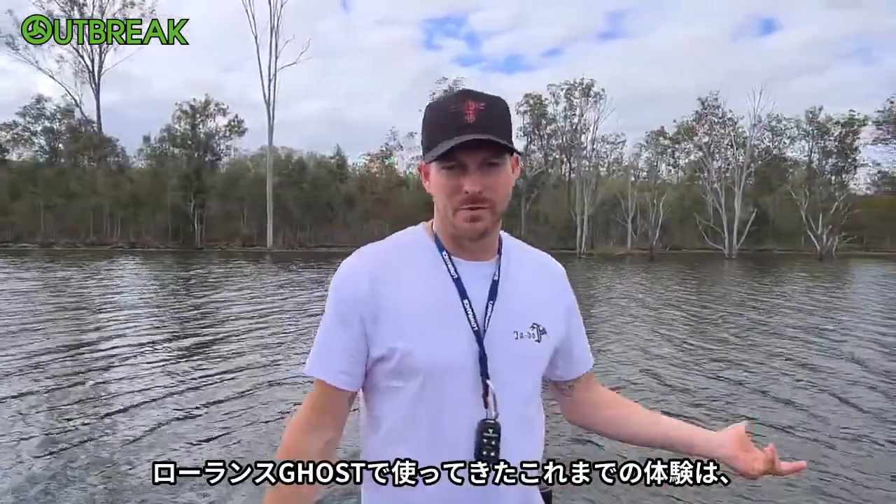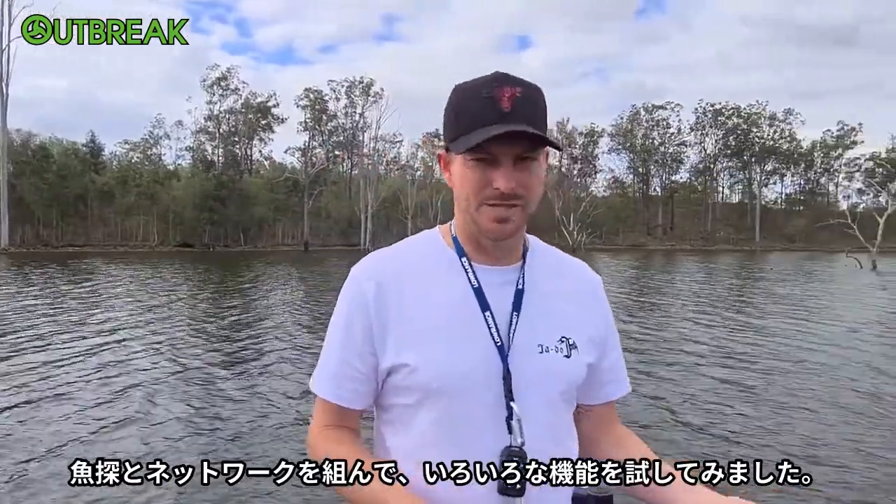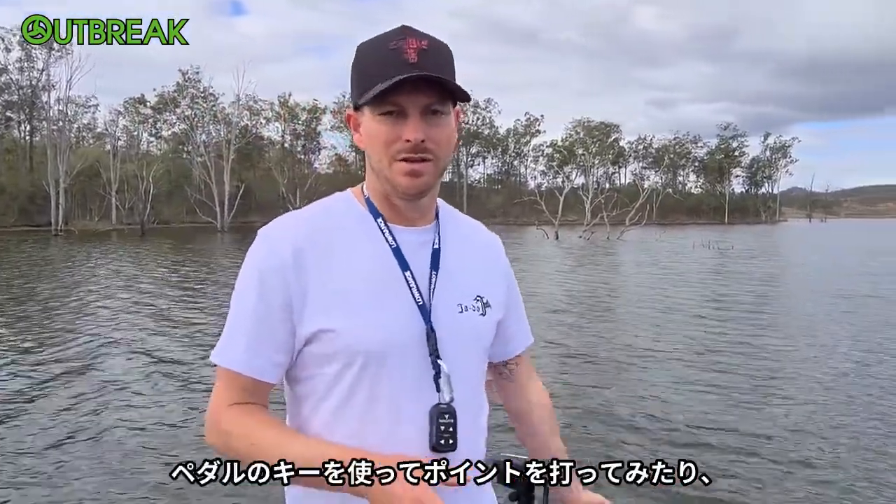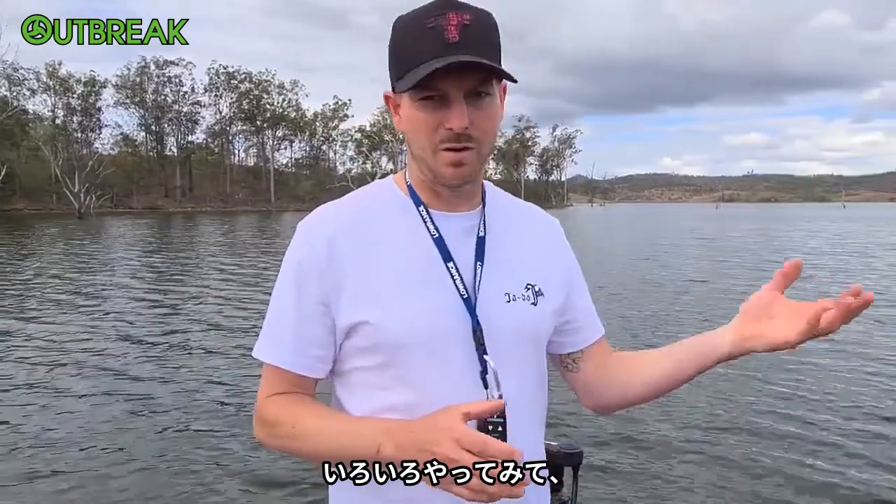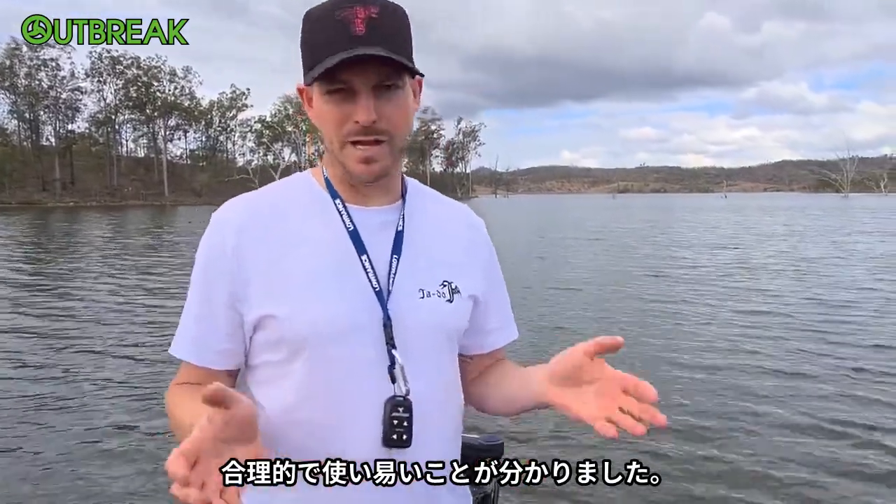So the experience I've had with the LOWRANCE Ghost has been awesome. I've had lots of fun with it. I've had it networked to my sounder. I've played around with functions on the sounder, setting waypoints from the sounder, using the keypad on the actual pedal for marking waypoints. I've sent it on paths. I've done all these things with it and found it reasonably easy to do.